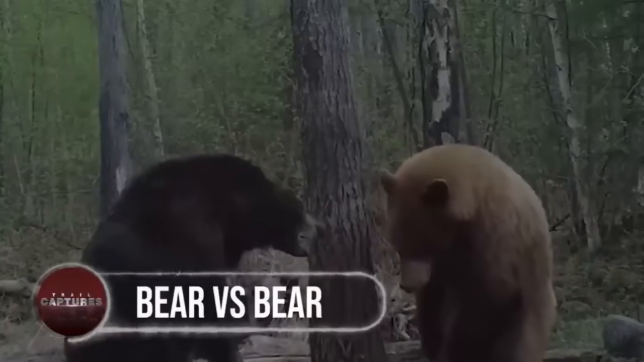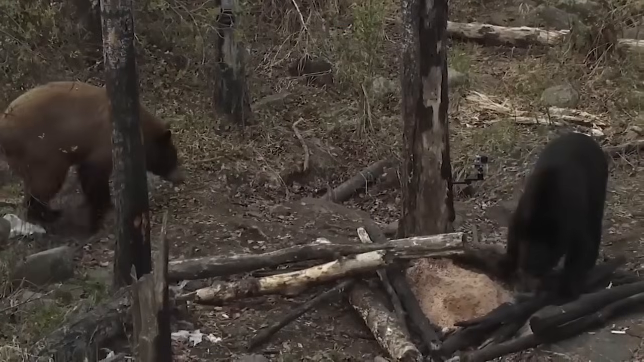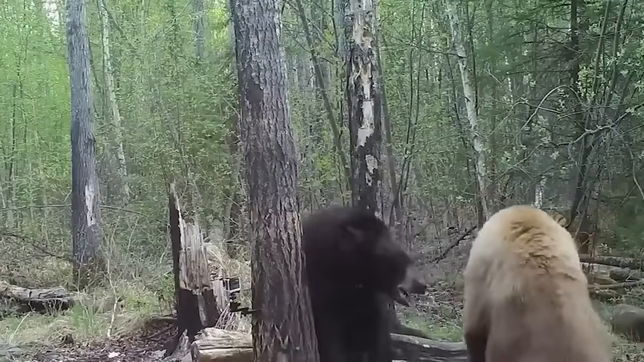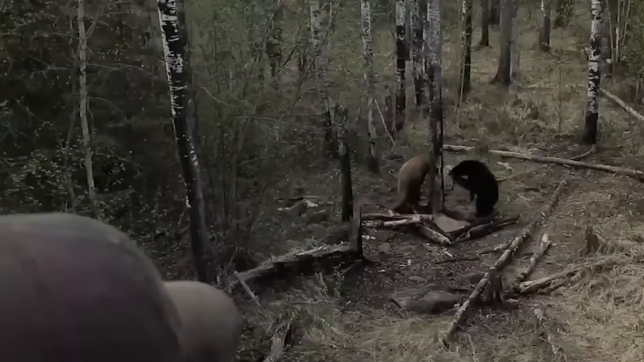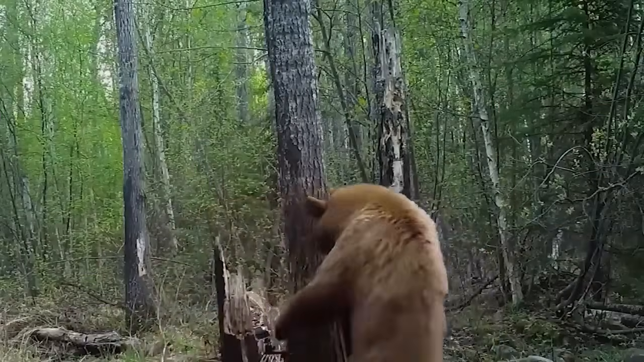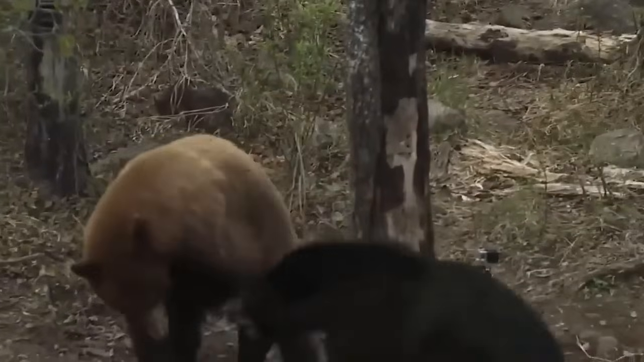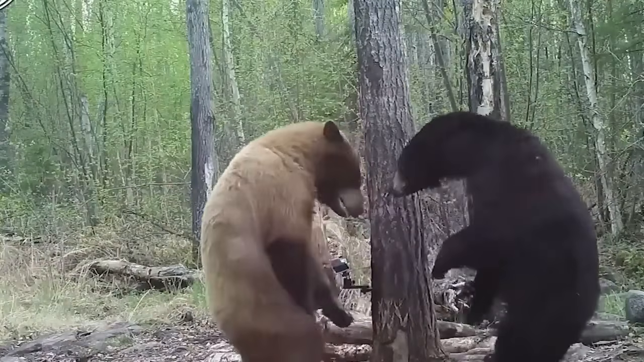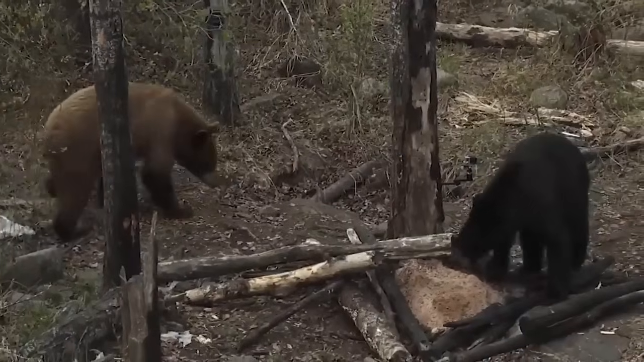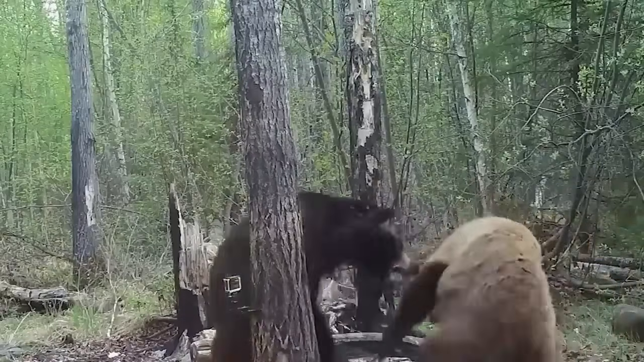Bear versus bear. No carcass laying around and no other visible reason to fight. Then what are these bears fighting over? A man, after setting up his trail camera, was about to leave when 2 bears came his way. Thinking that he was under attack and quickly hiding behind a tree, he was surprised when not him, but the bears were wrestling with each other.